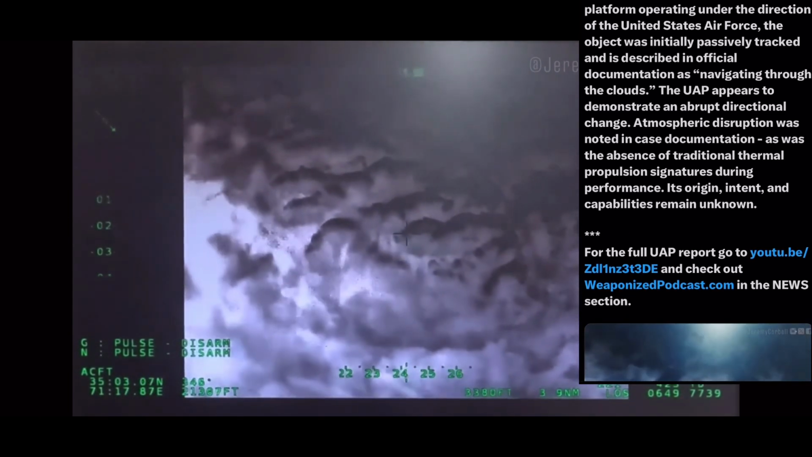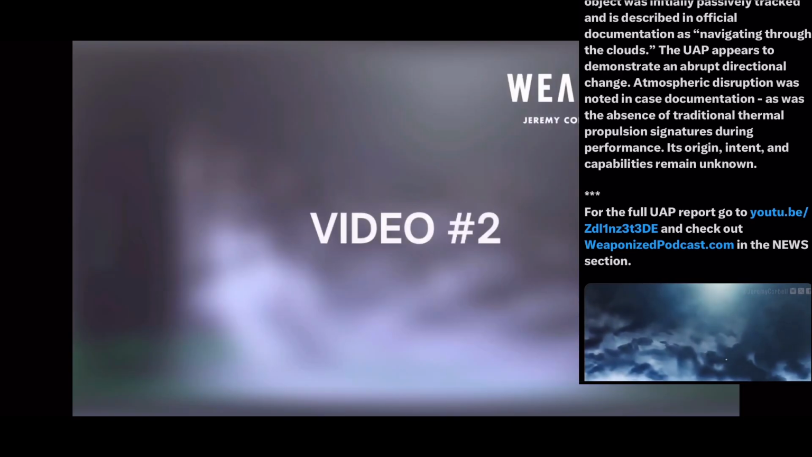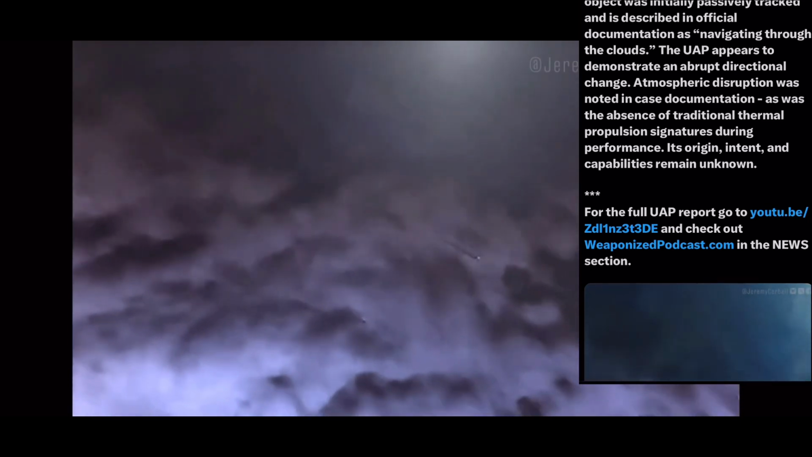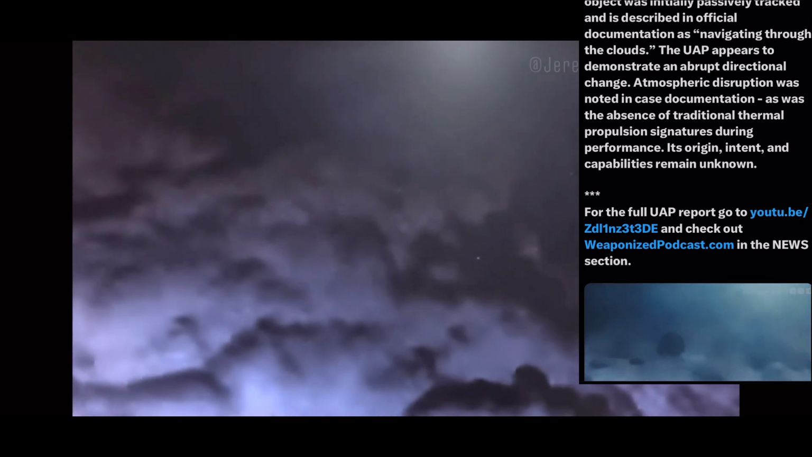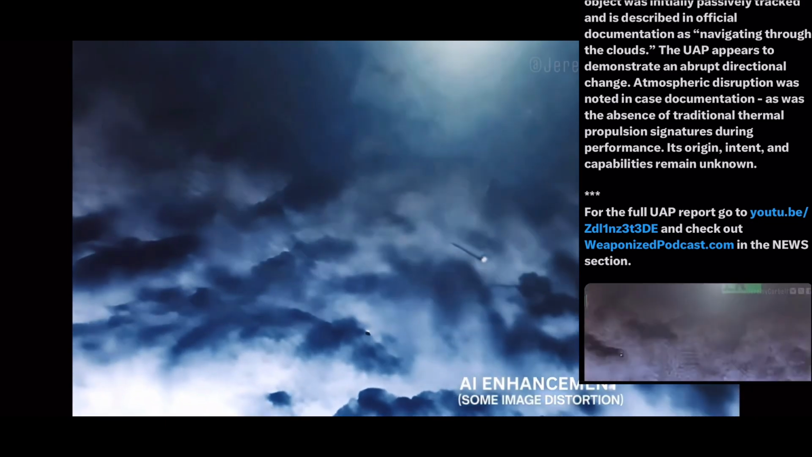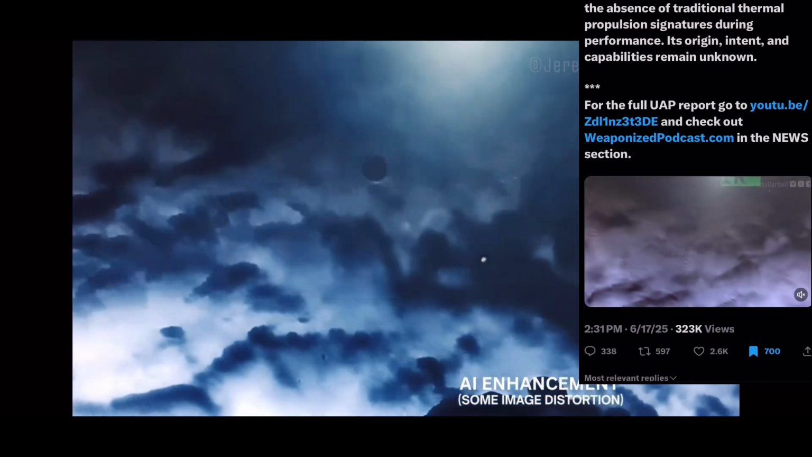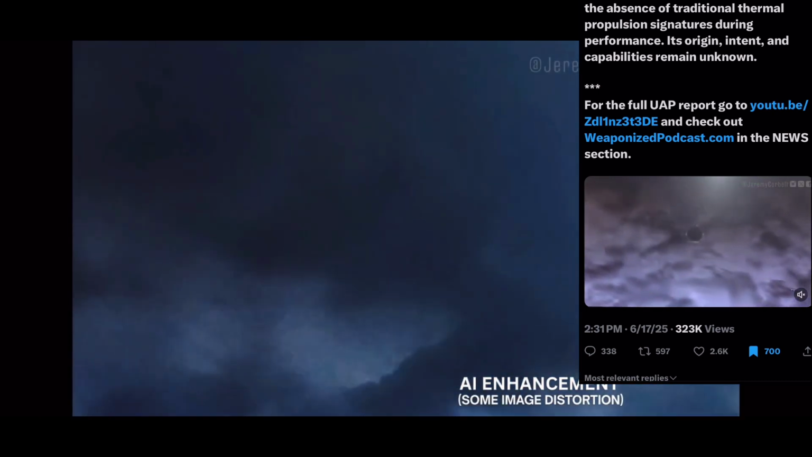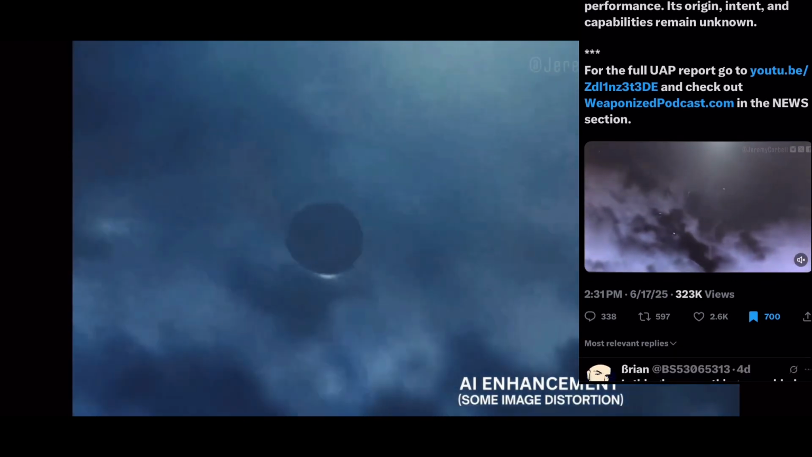Filmed by a platform operating under the direction of the United States Air Force, the object was initially passively tracked and is described in official documentation as navigating through the clouds. The UAP appears to demonstrate an abrupt directional change, atmospheric disruption was noted in the case documentation. By the way, I've read them, as was the absence of traditional thermal propulsion signatures during performance. Its origin, intent, and capabilities are unknown.